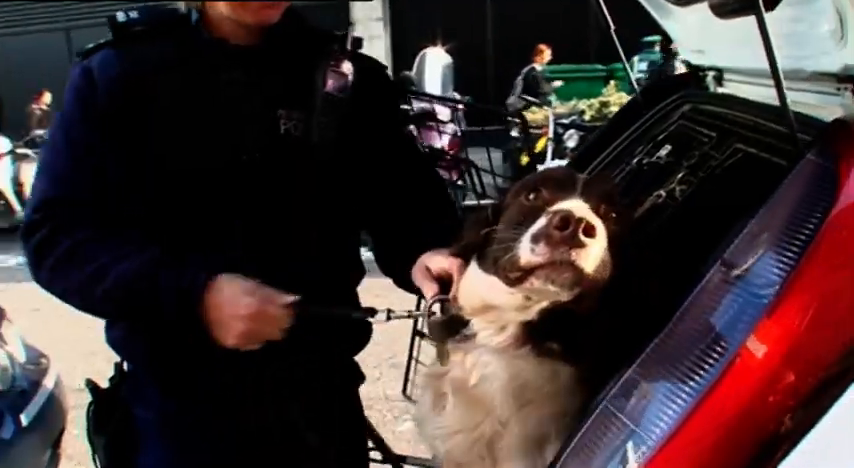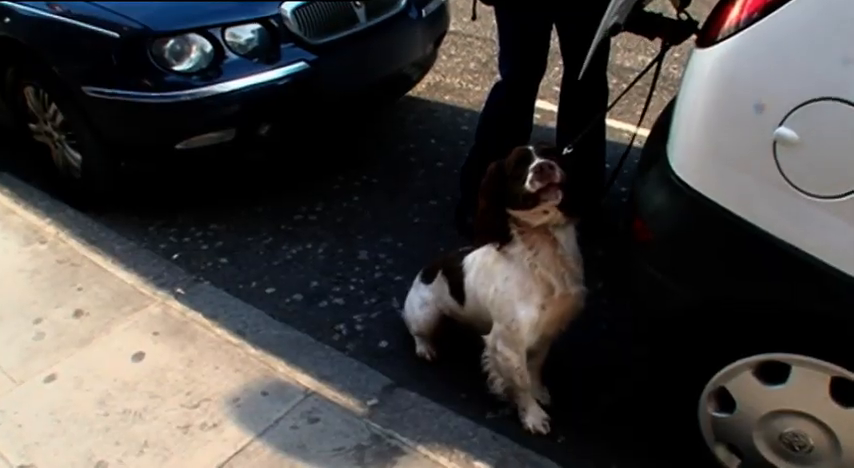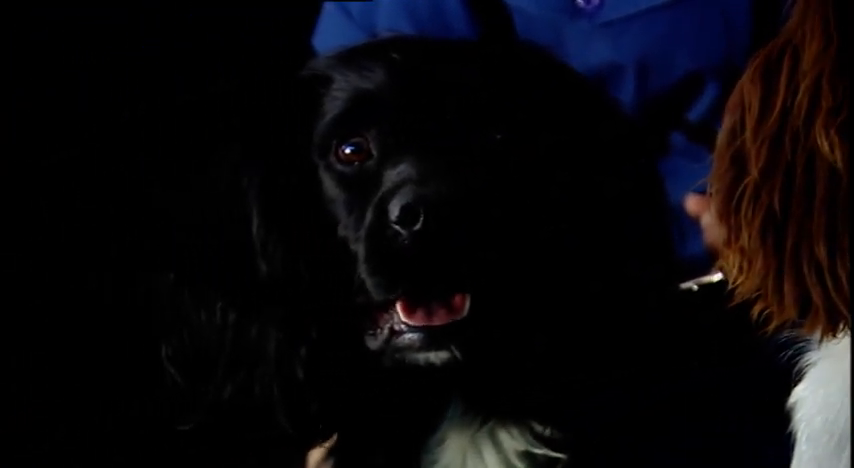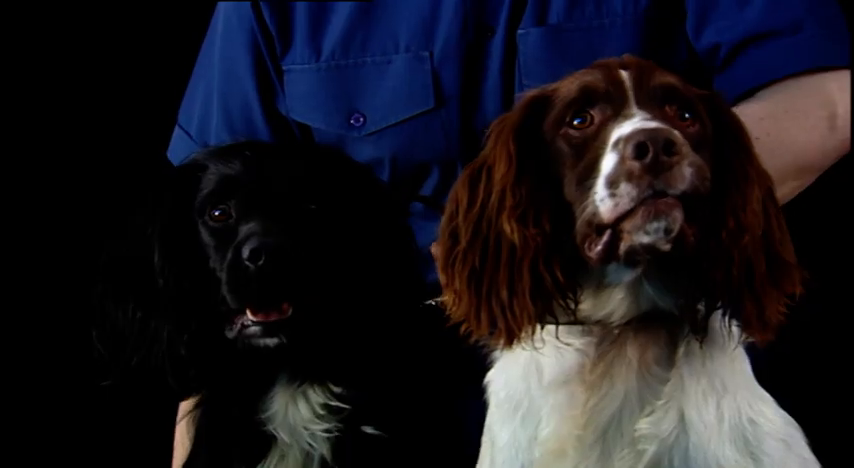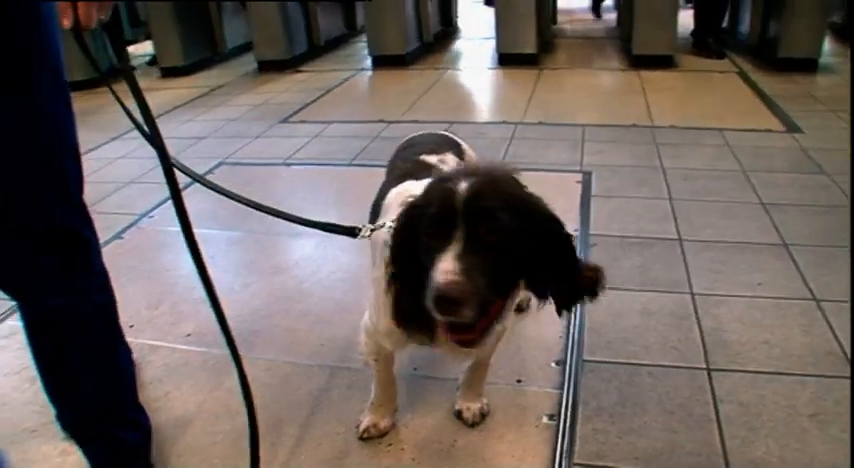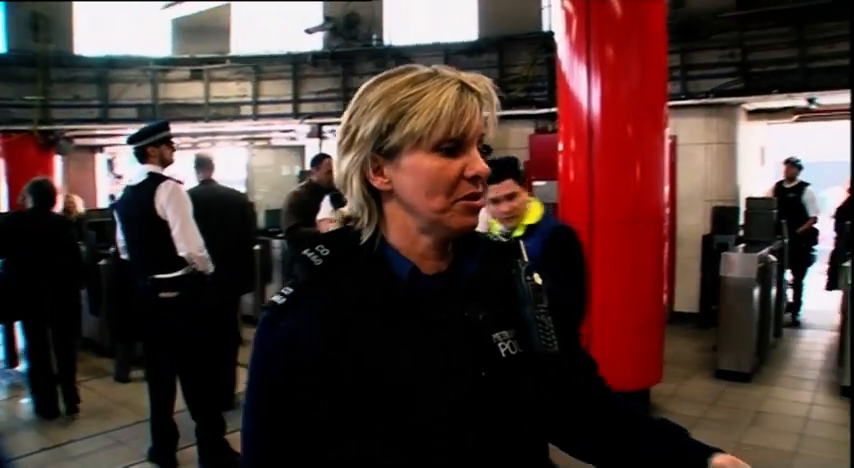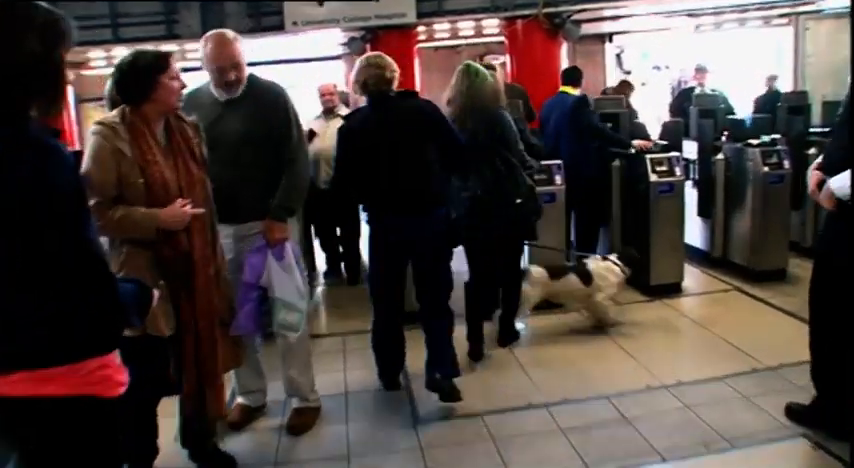Yeah? Vinny, PC Adele Gibson's passive drugs dog, is on duty today, checking the passengers in and out. Vinny is 3 years old, an English Springer Spaniel, and the youngest of PC Gibson's 2 police dogs. Unlike Diesel, Vinny's specifically trained to work in crowds. So this time, while Vinny works, Diesel gets to sit it out. Go on then. Vinny's nose is incredibly sensitive, 10 times more so than a human's. I've never done this station before, actually, so it's a bit of an unknown quantity. When Vinny freezes, it doesn't always mean his target is carrying drugs.